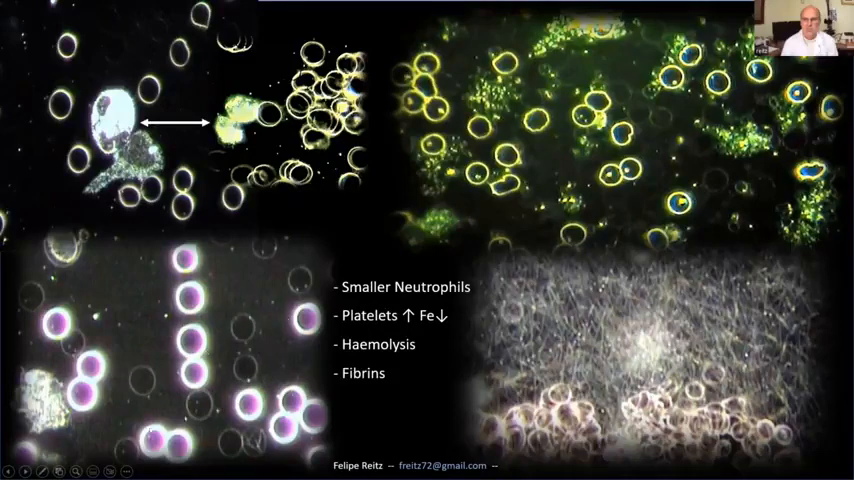Would be interested. Do you know if this person ever had COVID? No, that one, no. The picture in the top, the greener picture in the top with the platelets and the other side, yes, those ones also have some ghost cells in the background. We call that hemolysis. That's the vaccinated person.